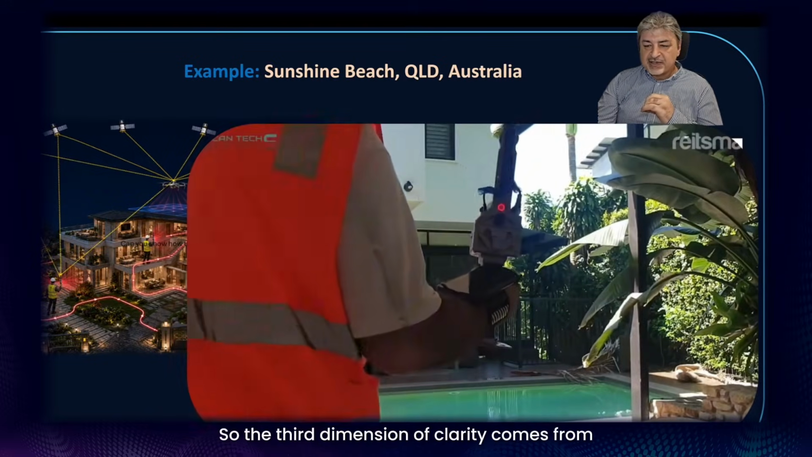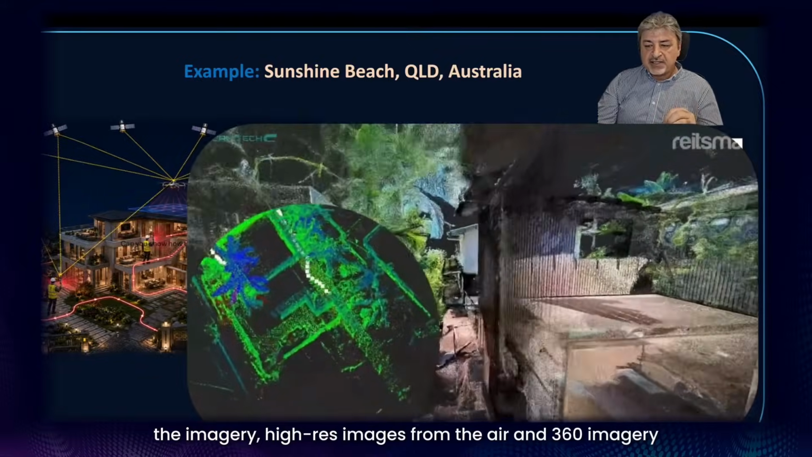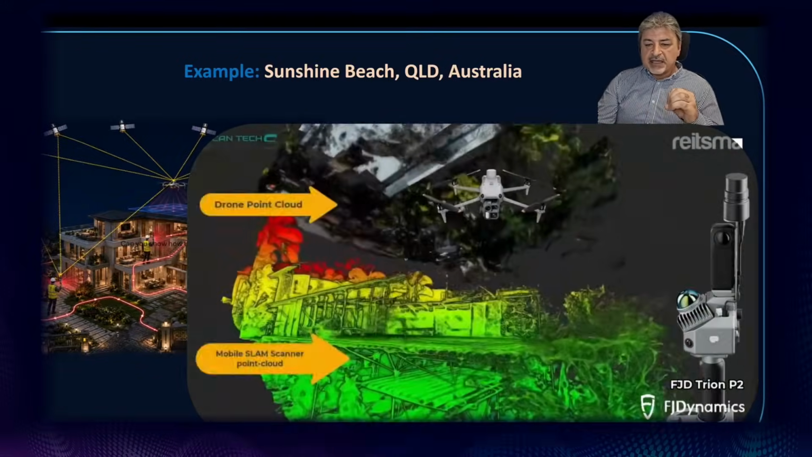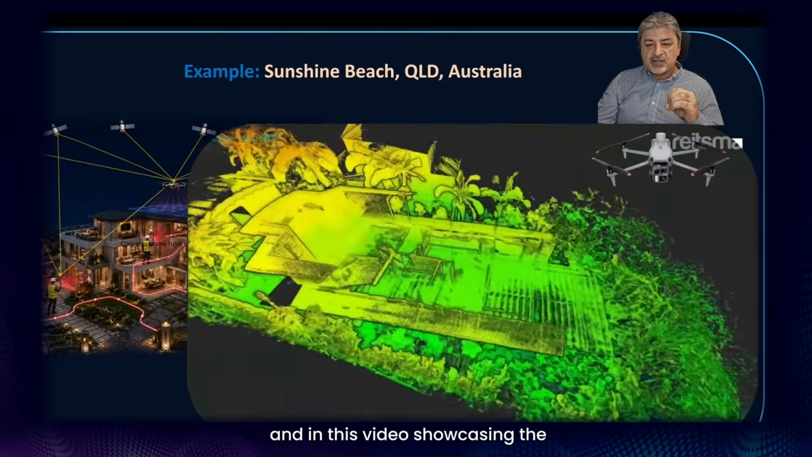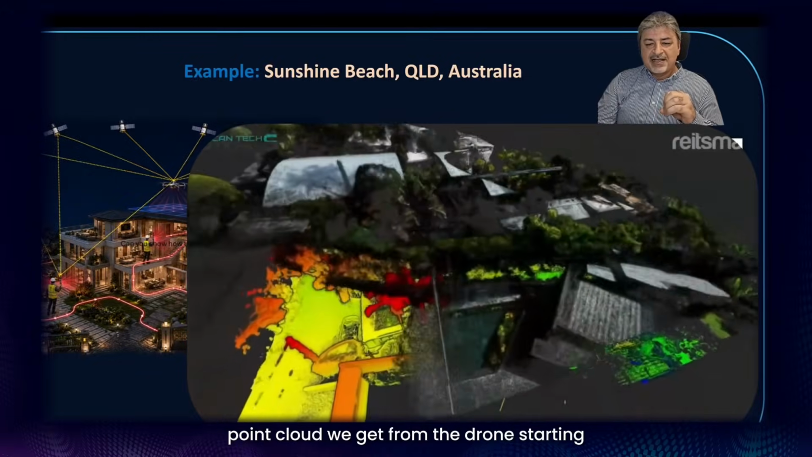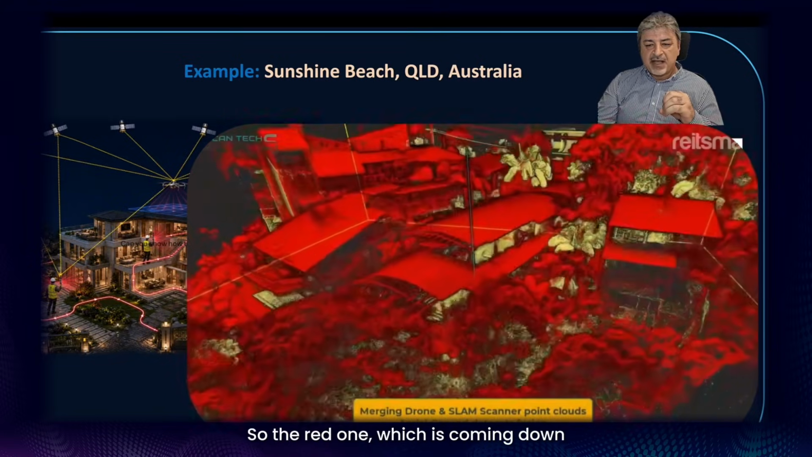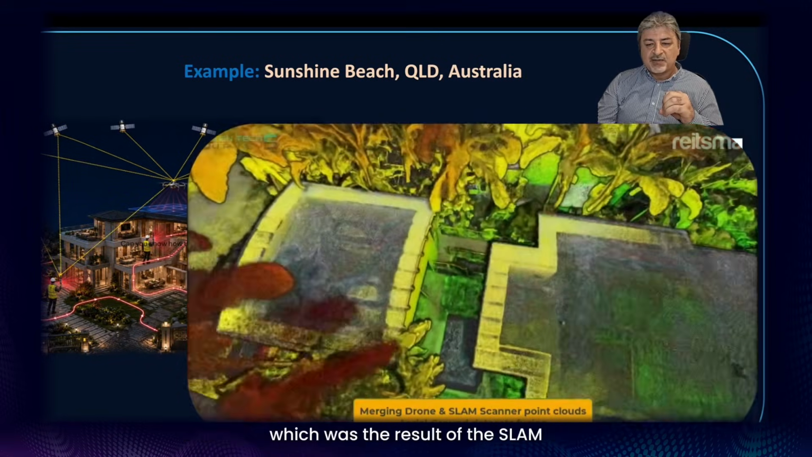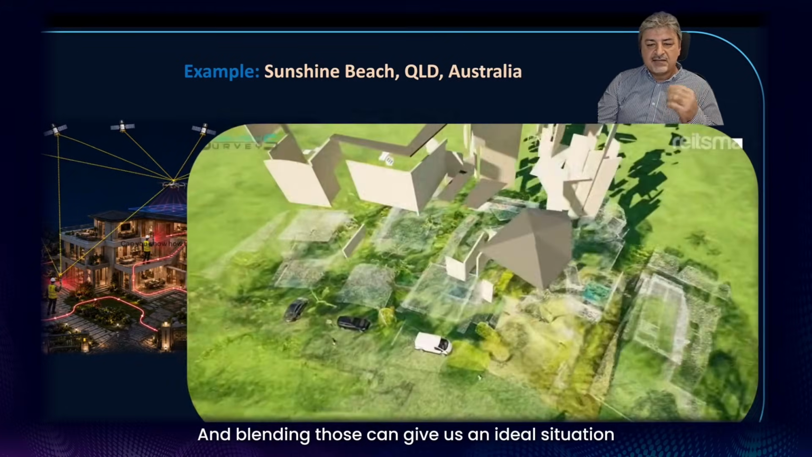from the air. So the third dimension of clarity comes from the imagery, high-res images from the air, and 360 imagery. And you see both point clouds from the air, and in this video showcasing that the point cloud we get by drone starts to sit on top of everything. So the red one, which is coming down, is from the drone and sitting on top of the yellow one, which was the result of the SLAM. And blended, those can give us a very ideal situation.